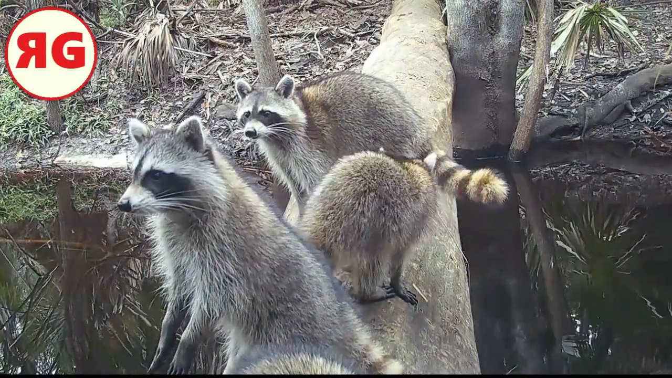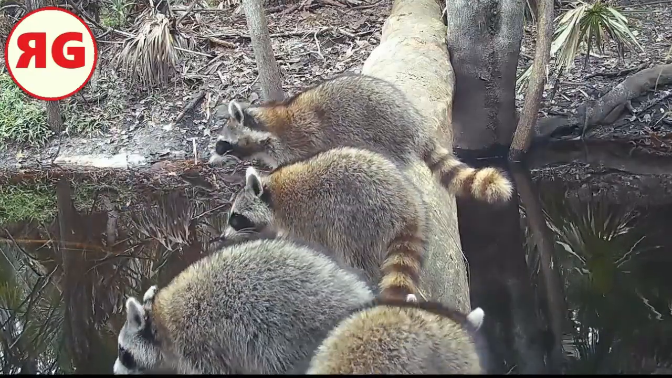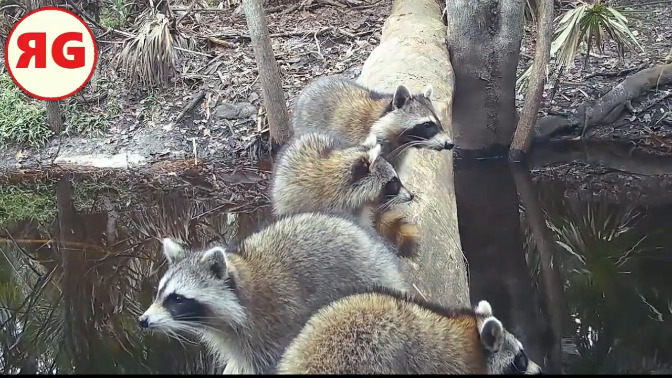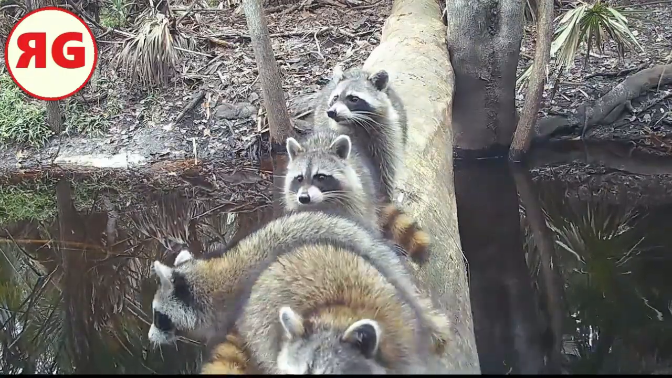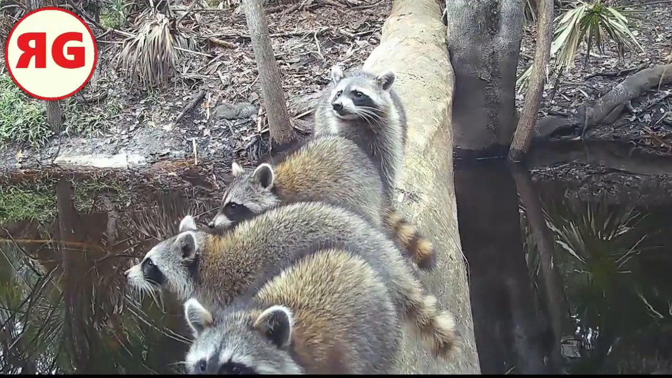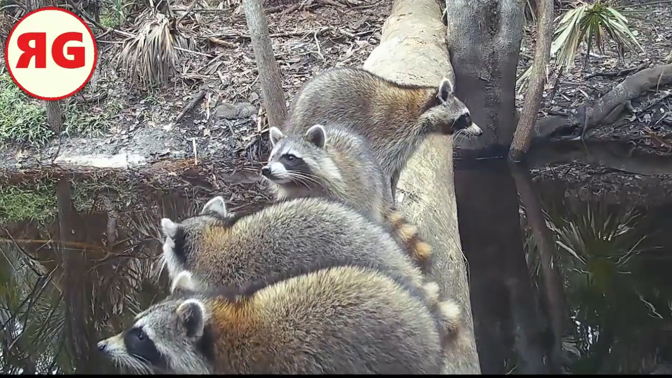Please remember, take only pictures, leave only footprints. You don't want to leave any trash in the wilderness, because the animals don't like it. It's their place. Don't trash it up, because you know, one day we're going to want to take our kids out, and we're going to want them to see the animals too.